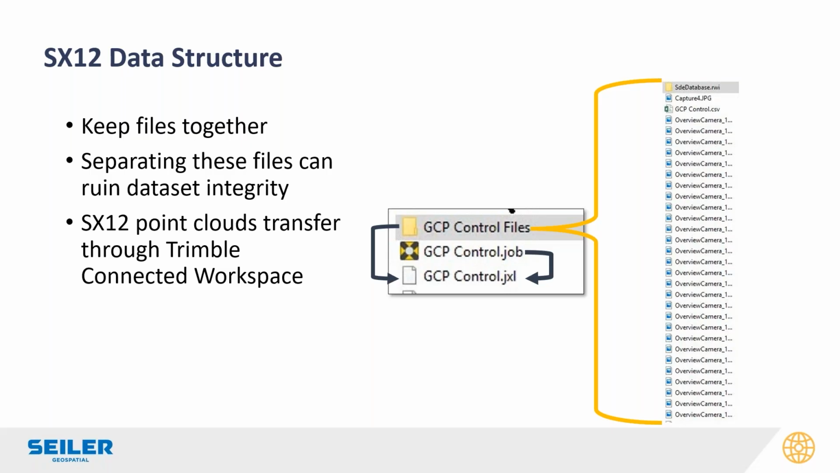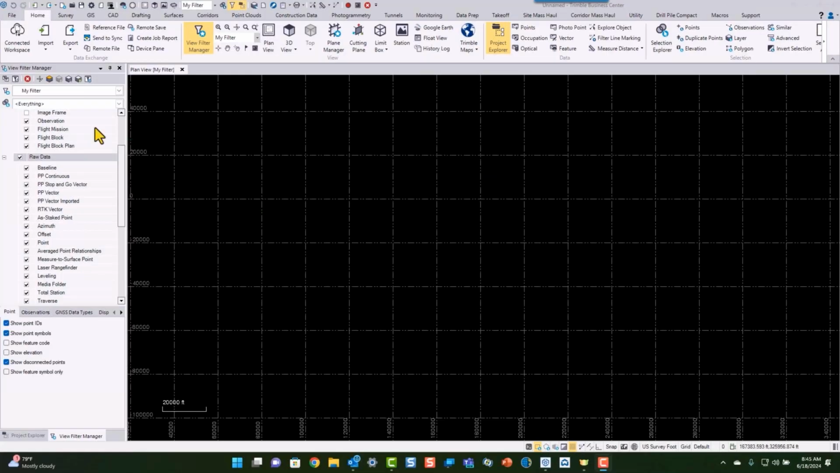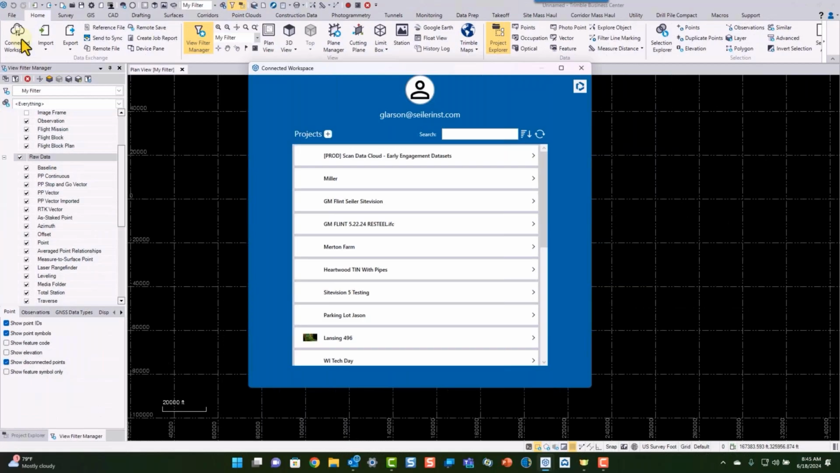And if you start paying attention over the next 6 months, we might see some things for the other scanners as well. That's the file structure there. The TBC Connected Workspace is right in the TBC Home ribbon. It was introduced in 2023 and further enhanced in TBC 2024. So as long as you're part of a Trimble Connect project, you'll be able to access that data through the Connected Workspace, which you see there.